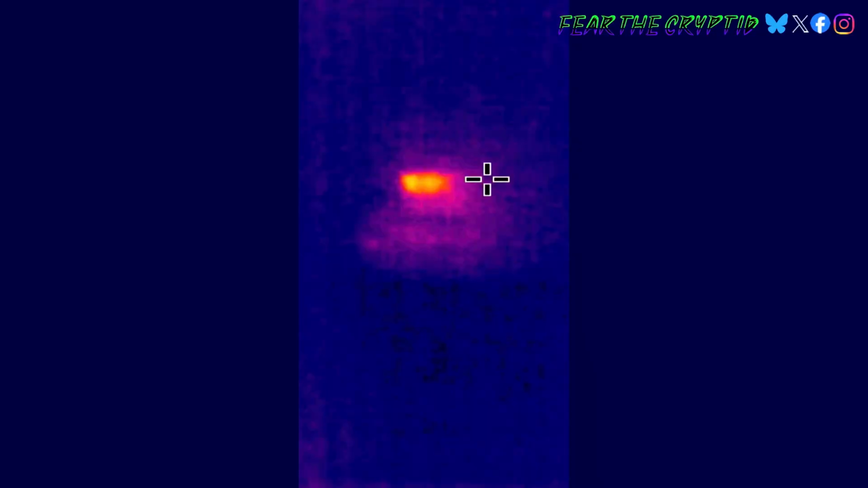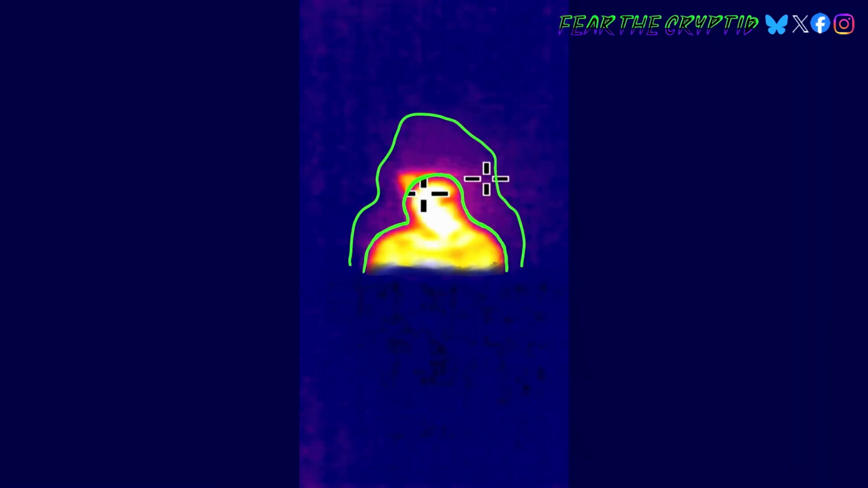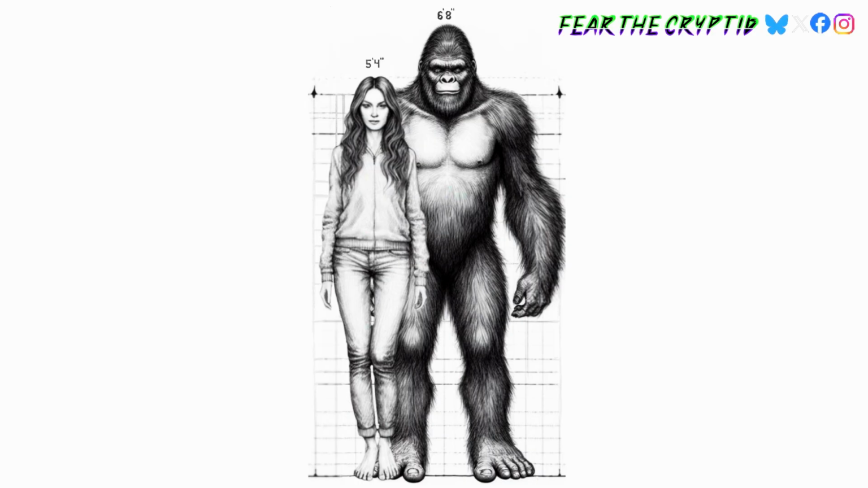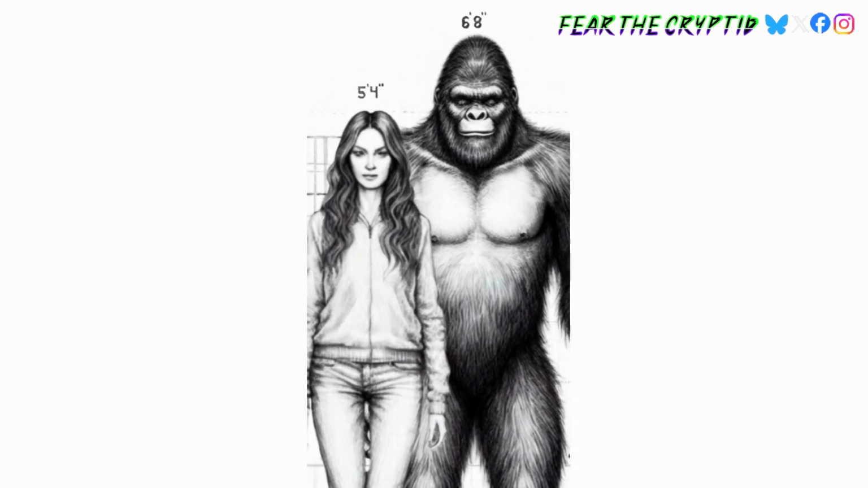Here is a still image from the thermal camera. And here is a still image of my wife. When side by side, you can see the differences in their thermal temperature. And here we overlap the two images. You can see how much larger the creature is compared to her. My wife measures in at 5'4". Comparing those thermal images would put whatever that was out in the woods at 6'8".